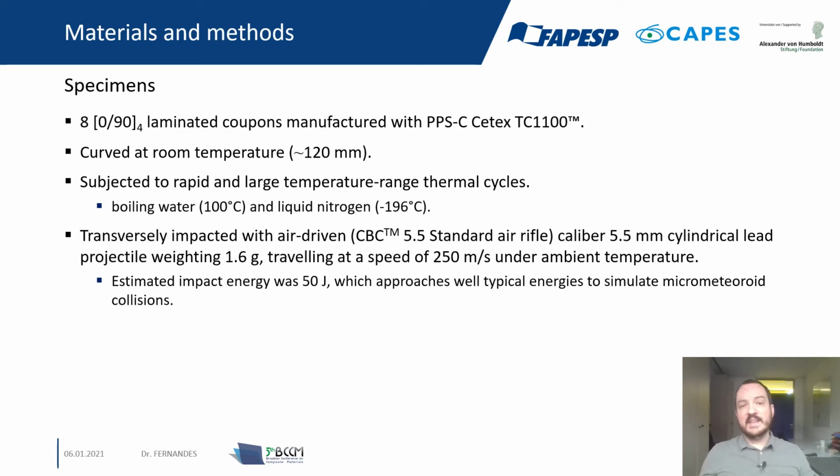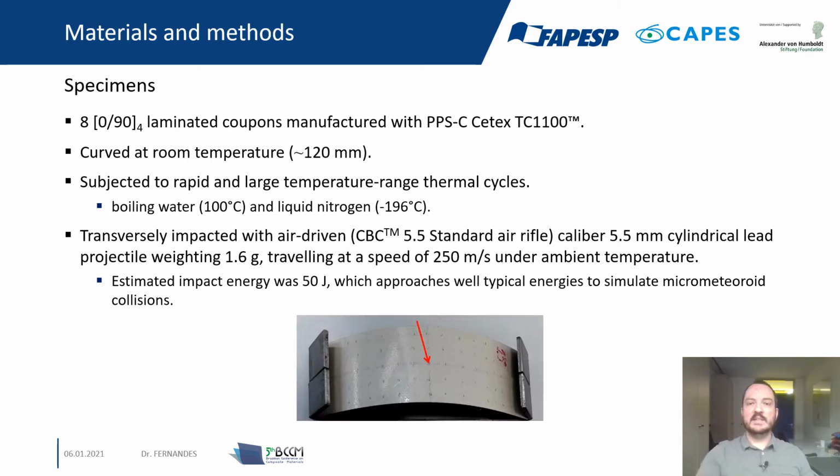The estimated energy of the impact was 50 joules, which approaches well the typical energy to simulate micrometeoroid collisions. Here is a schematic of the transverse impact.